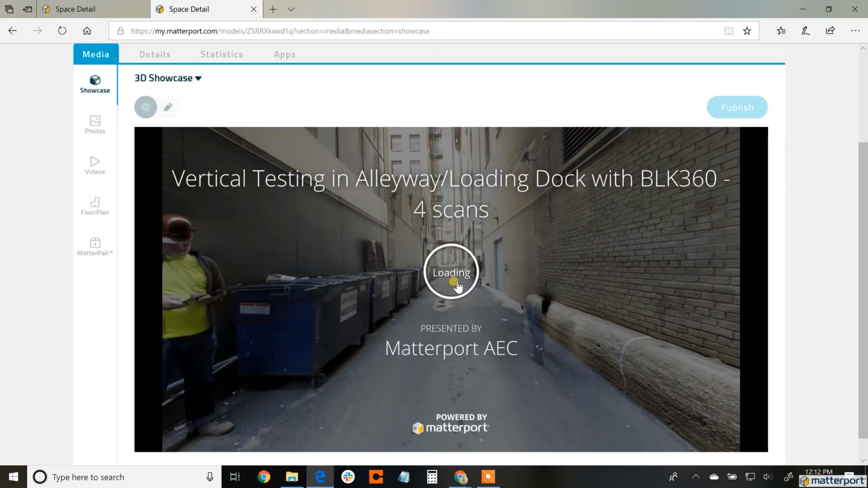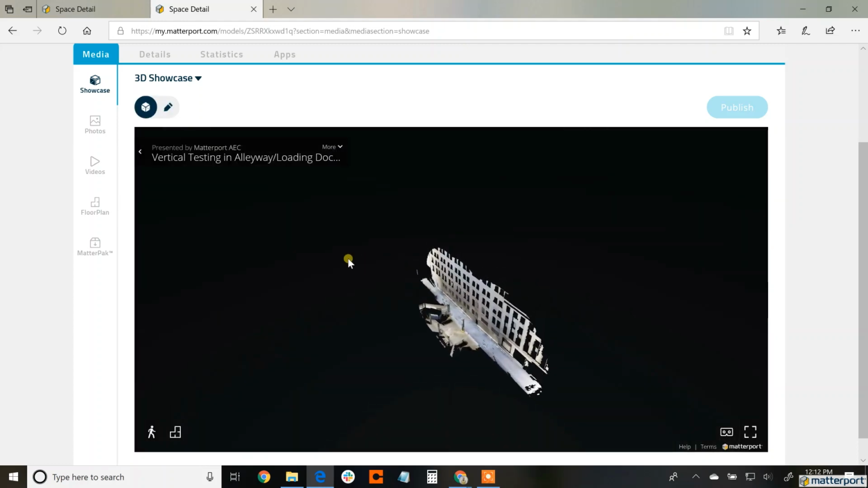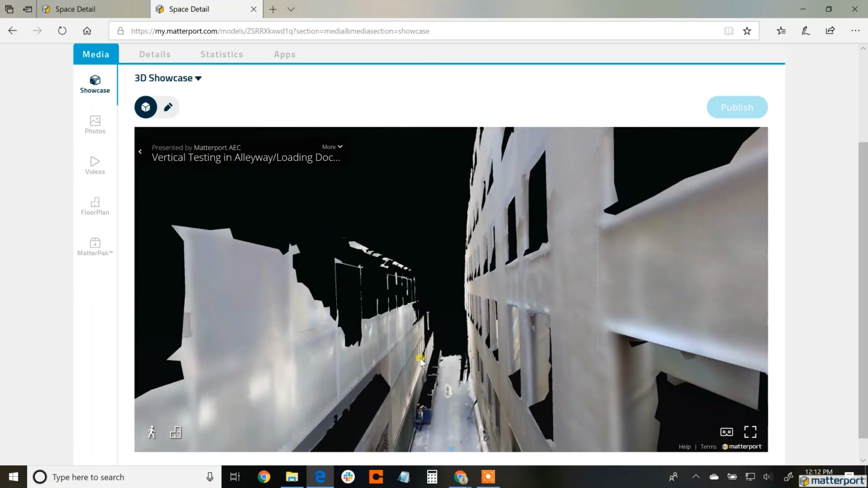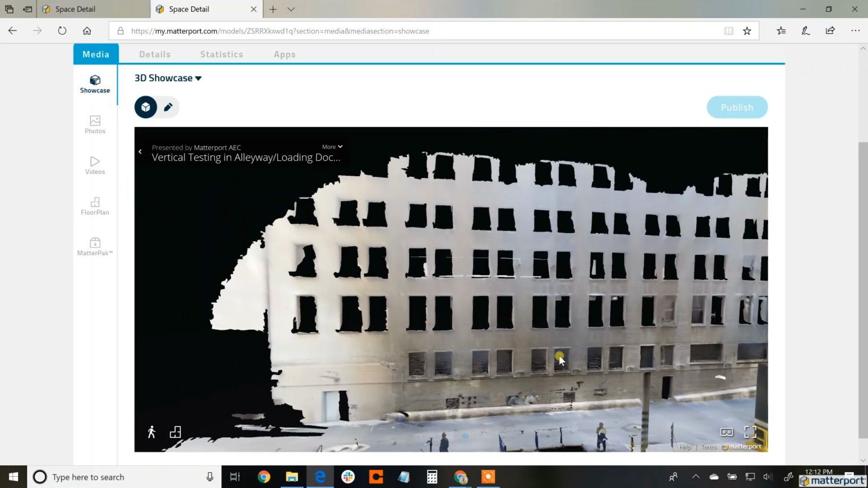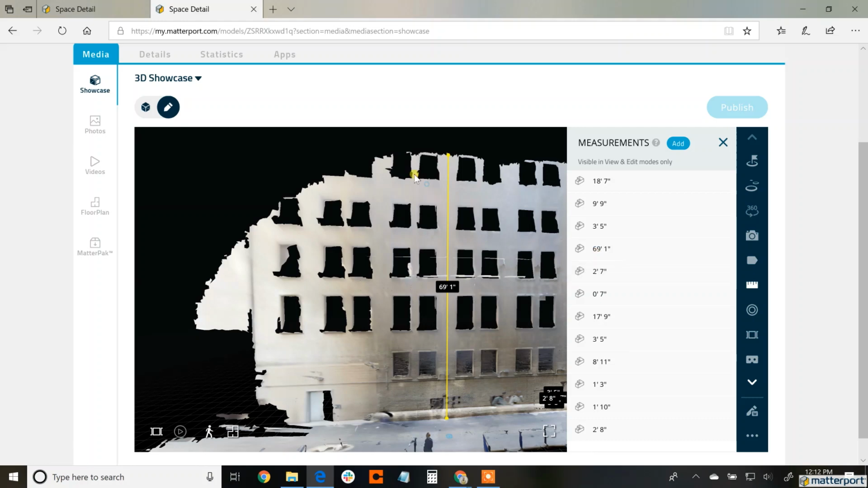We'll go through this view just real quick to see some of the features that are in the workshop mode. But 4 scans only using a BLK360 from Leica. This is a supported laser system in the Matterport Capture app. So from here, those 4 scans, they went quite high. And this is just a standard size alleyway in a city.